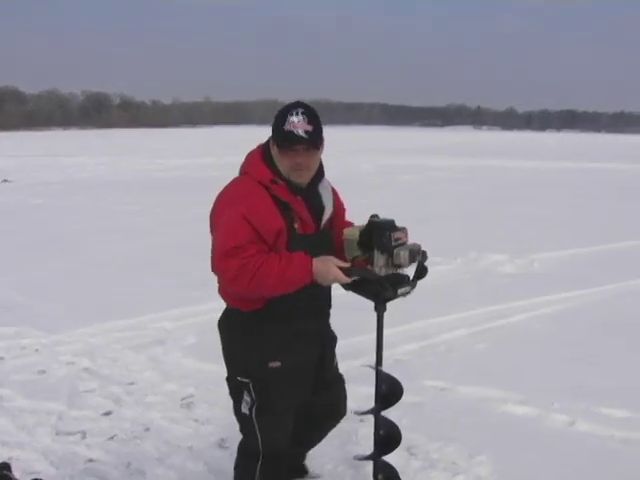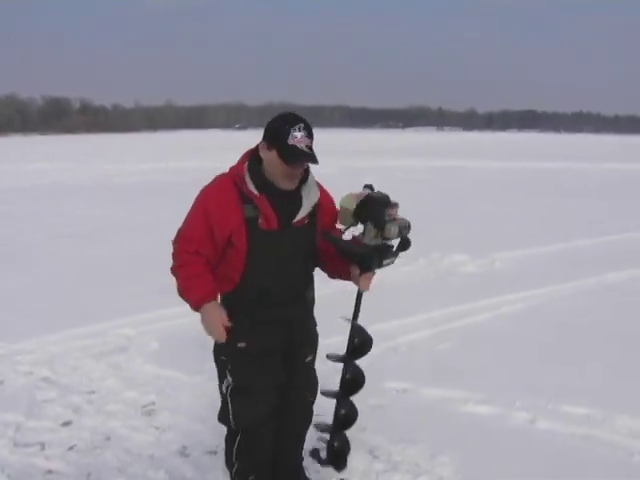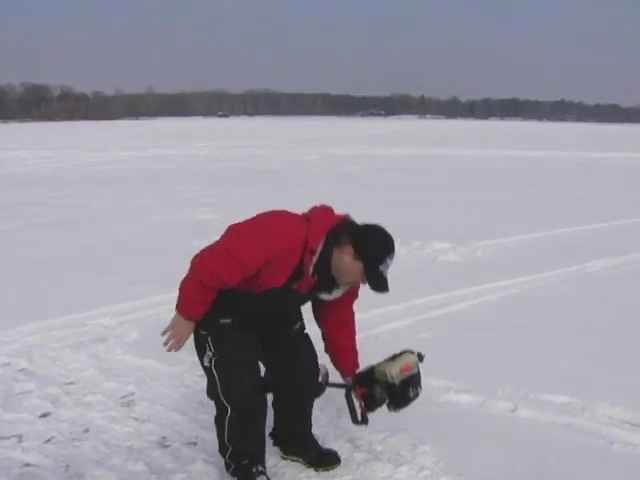That's 2 feet of ice, folks. And I did that in, what, 10 seconds or so? Again, drilling holes, no problem with technology.